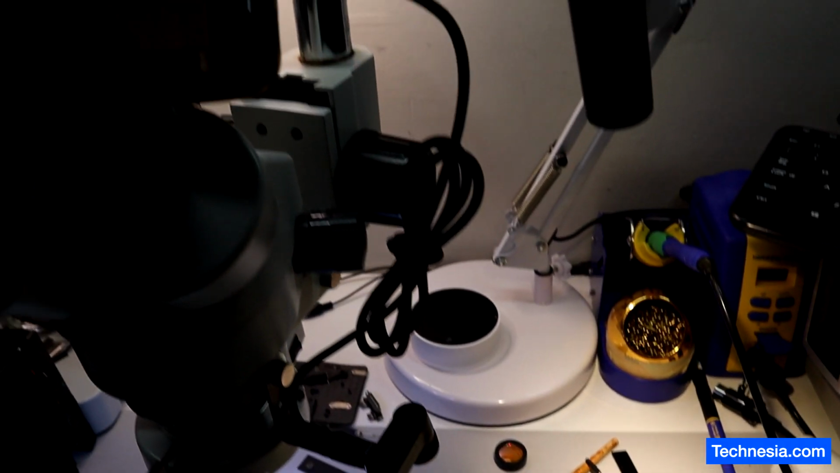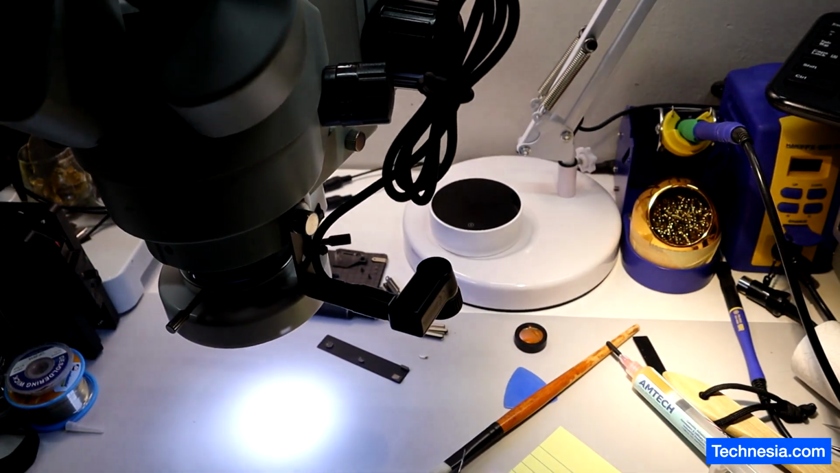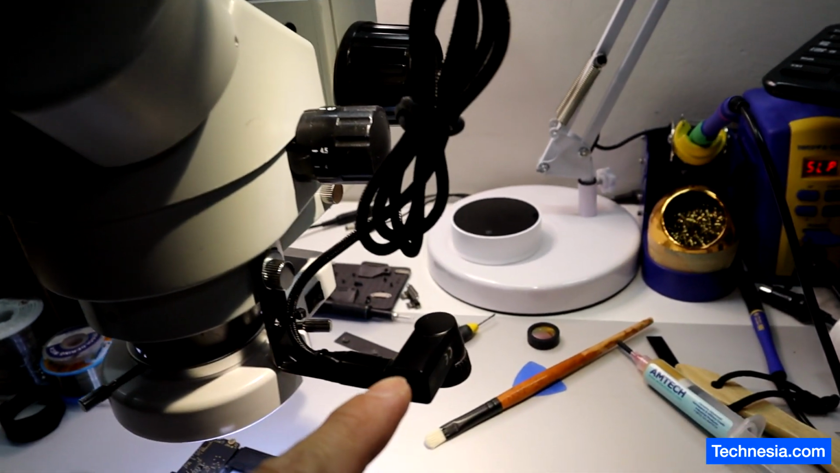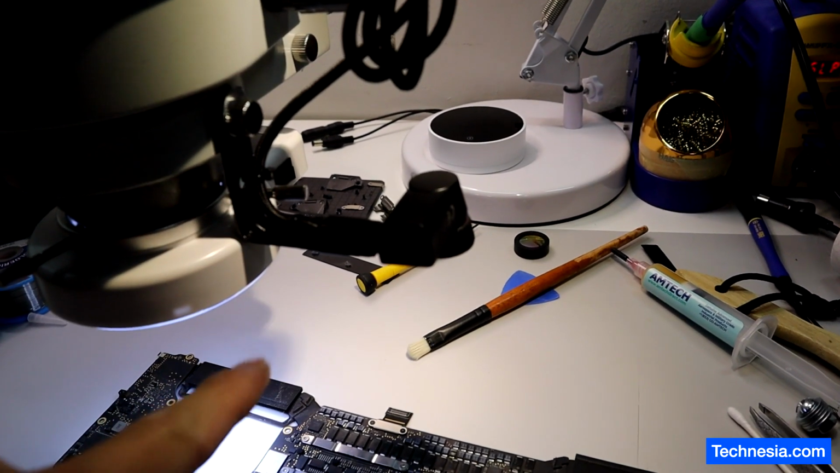So this is how the setup looks, and let's get a logic board and see how it works. Here's my iPhone attached to the thermal camera with the attachment that we just made.